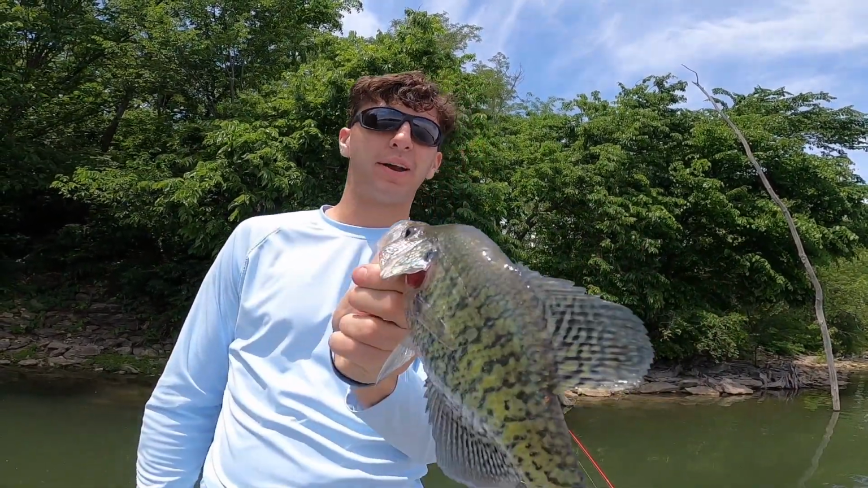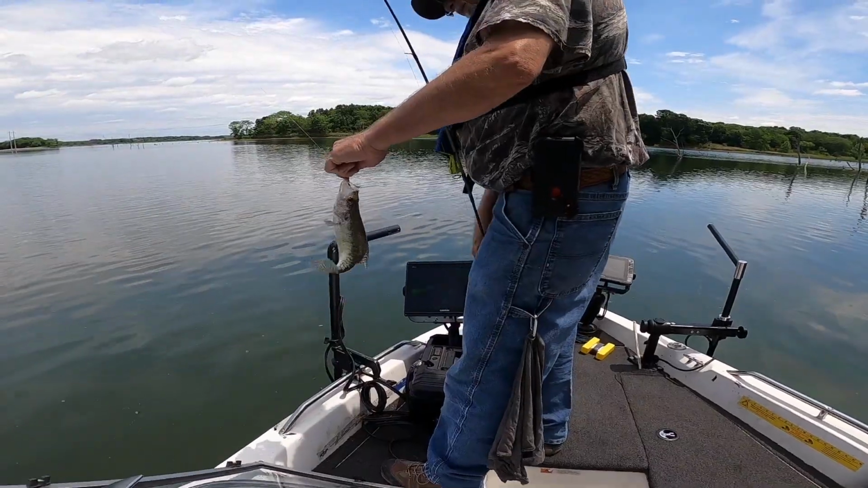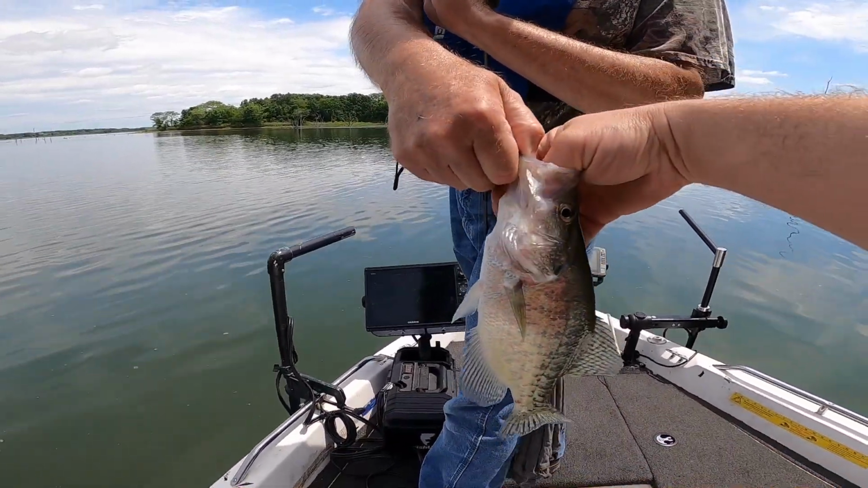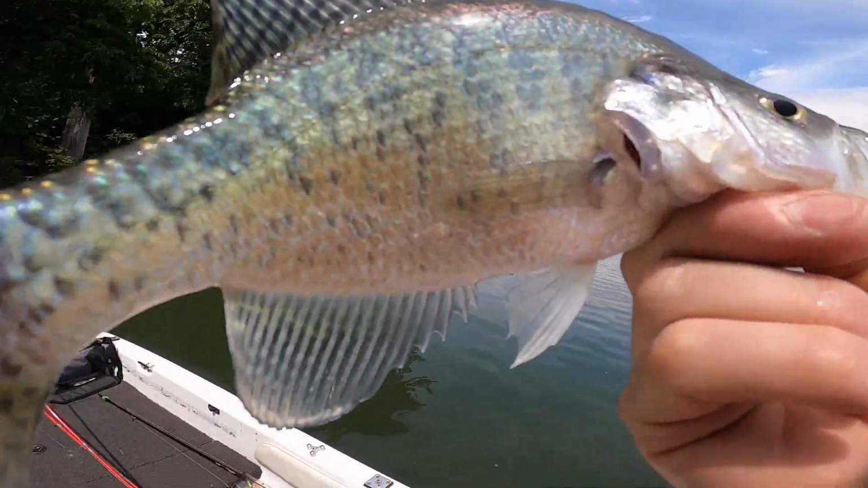All right, man. This is the only spot I can catch him in. Catch 4 more, okay? Just like that. Well, I wanted to come back here. I said, man, maybe we can get a couple more decent ones out of that brush pile. We should have never left here, Kyle. That's a good one, Sam. Sam got a beauty. That's bigger than mine.